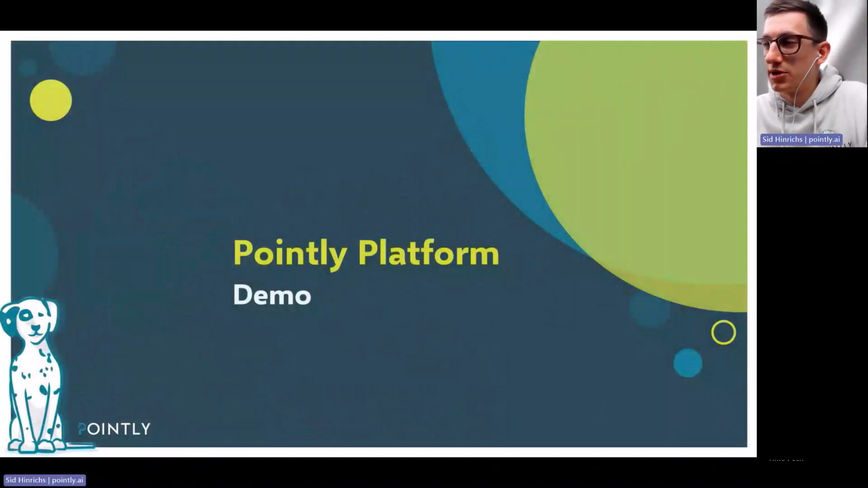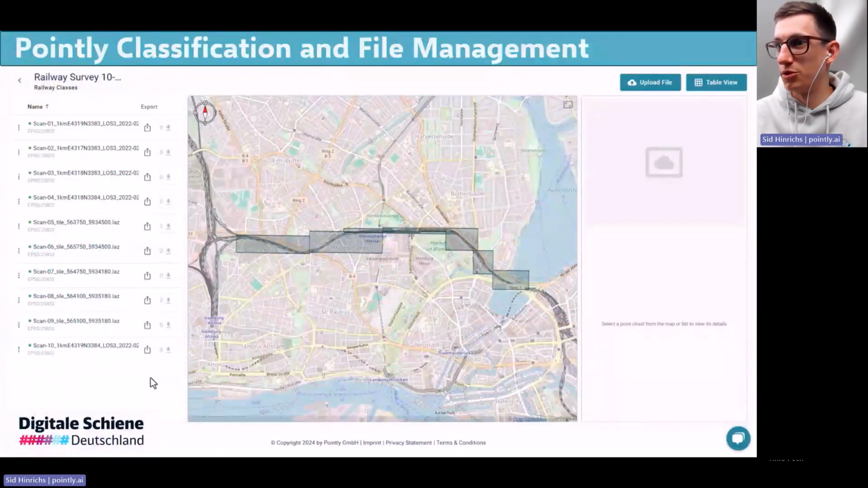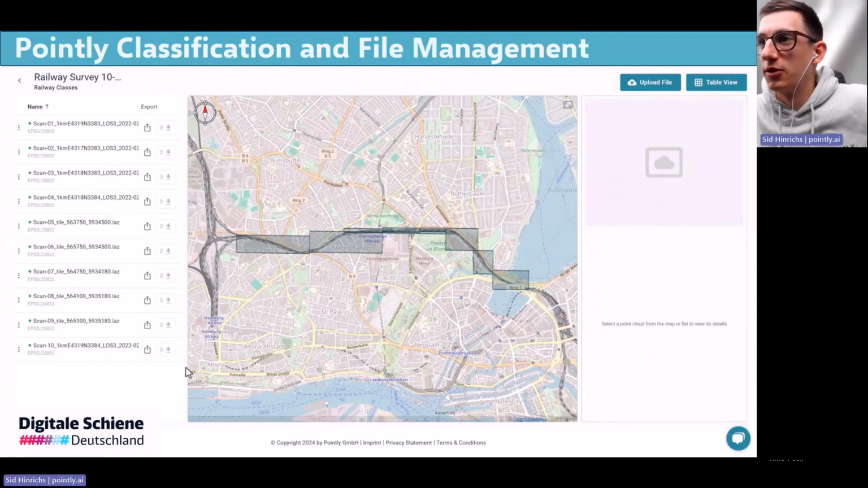And in this very last part of the presentation, I also want to show a bit how this data can be used in the platform, or how the Pointly platform can assist this process. And I also want to show some more of the rail data, so we can upload all that data to the platform. It will be classified automatically, and then we can work with it.